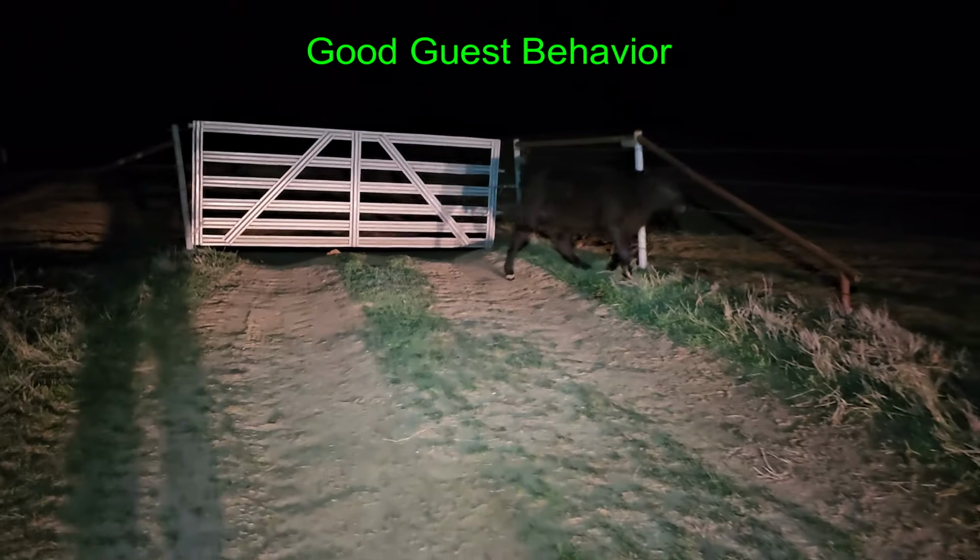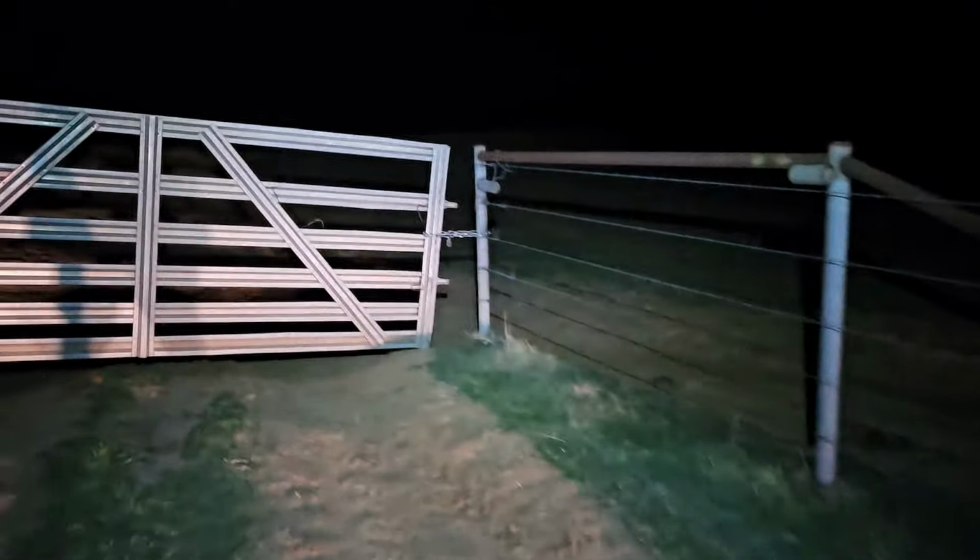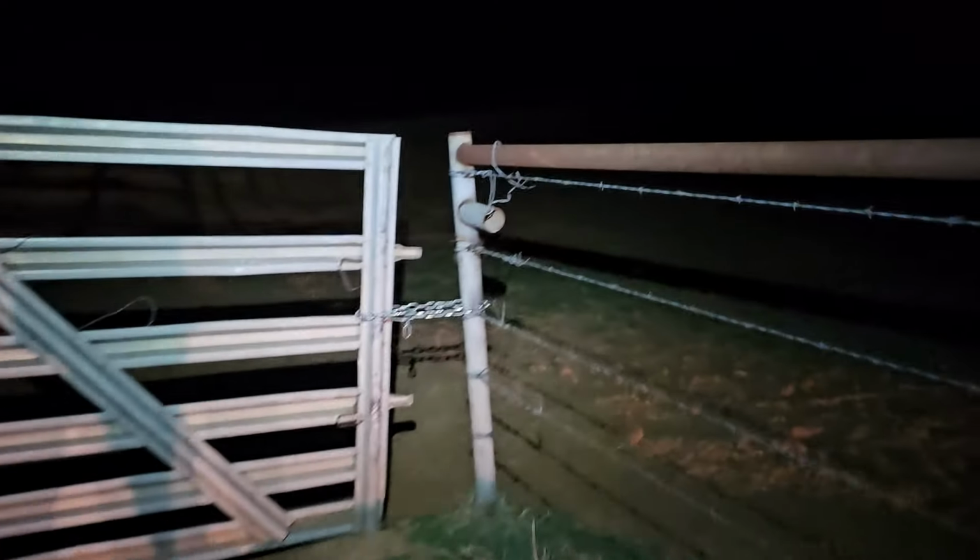All right, let me get the gate for you. Hold on. I got it. Come in. You know, I often get asked about how I get properties to hunt like the properties that I am hunting. And almost all of it has been by word of mouth. Knocking on doors did not work out well for me.